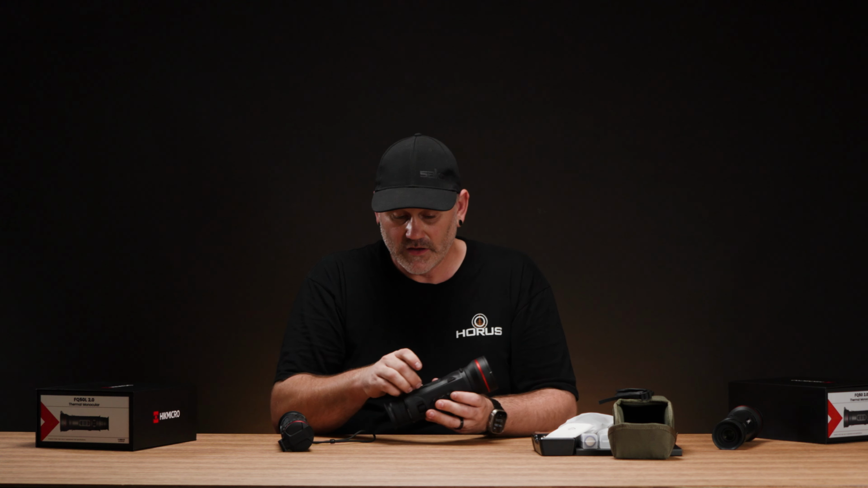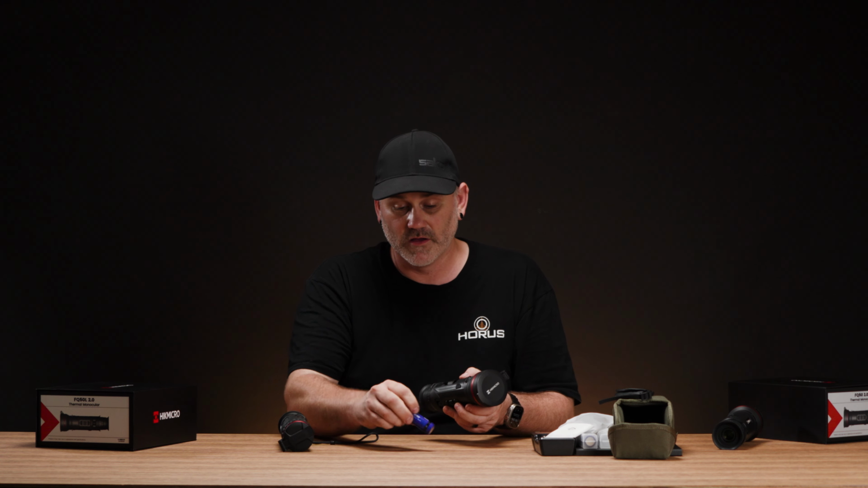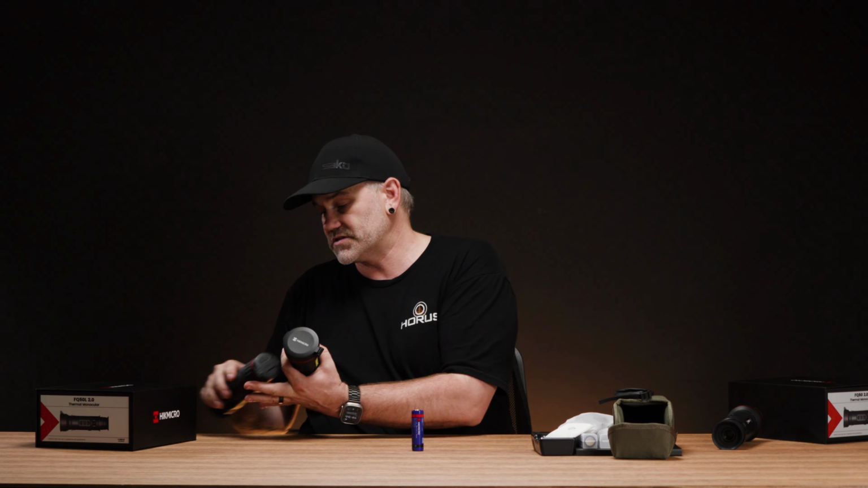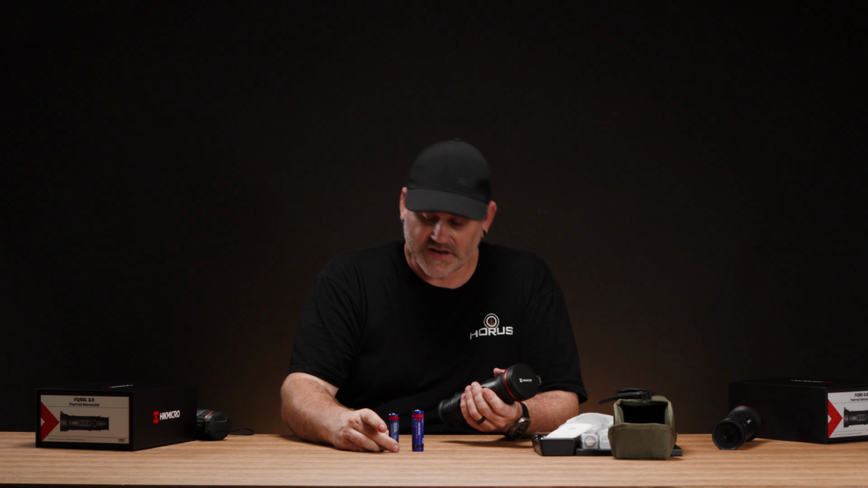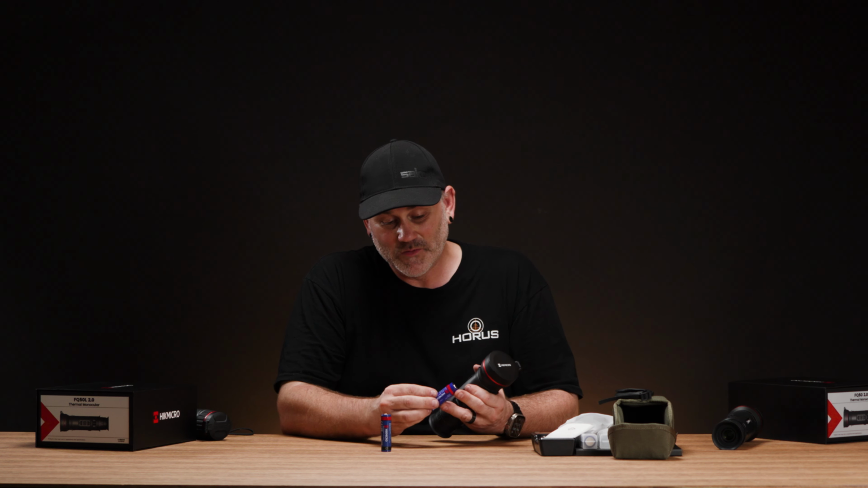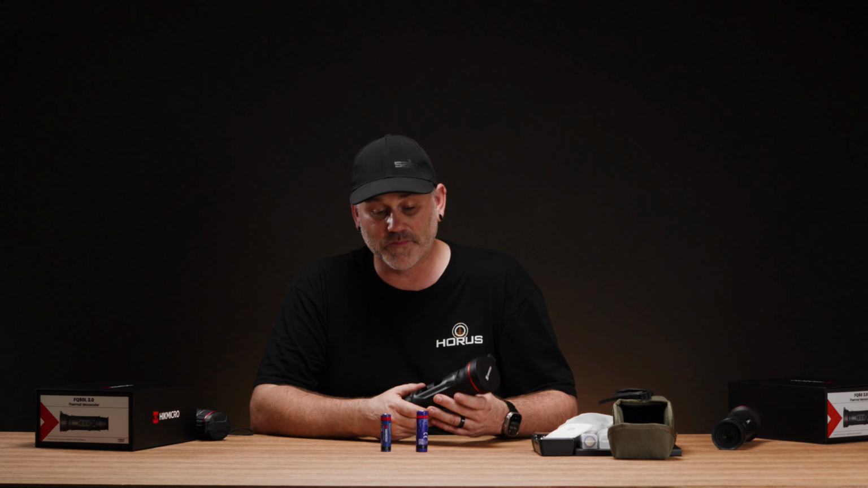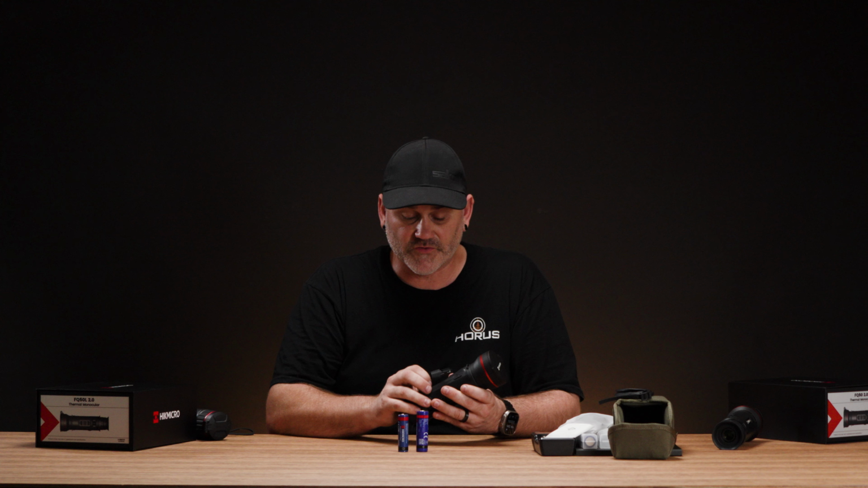Speaking of power, not much has changed on the way to get to the battery, but the battery most certainly has changed. The battery for that was an 18650, and that would ship with 3200 milliamp hours, whereas the new ones are 5500 milliamp hours. You can see that, a lot bigger battery, a lot more capacity.